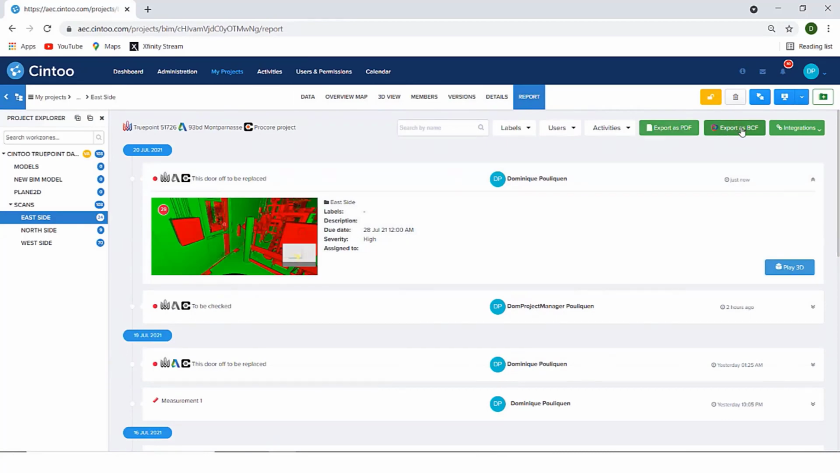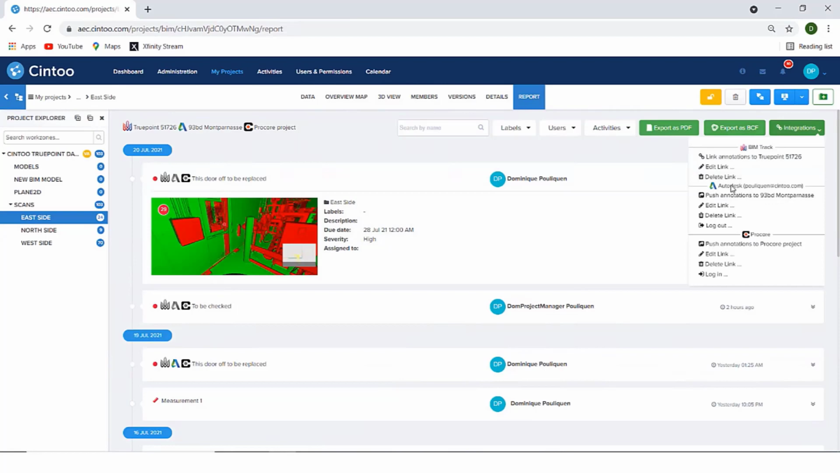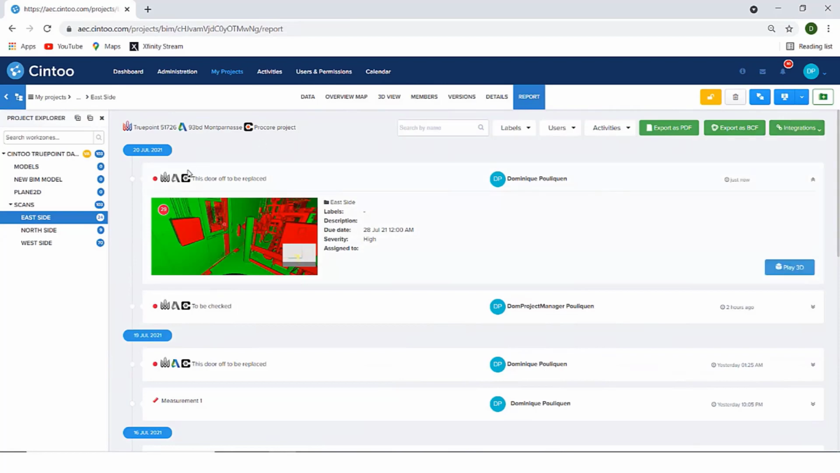You can also export as BCF, which means BIM Collaboration Format, or you can integrate cloud to cloud with BIMTrack, Autodesk BIM 360, or Procore. In this case, I will be pushing this one to BIM 360 so that this issue, coming from comparing the as-built conditions to the BIM model, can be sent to your project coordination so that you can make some decision based on that.